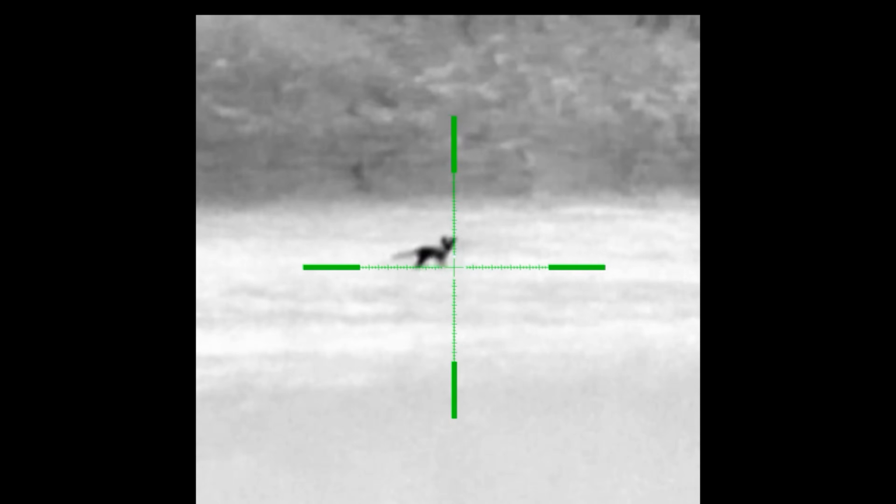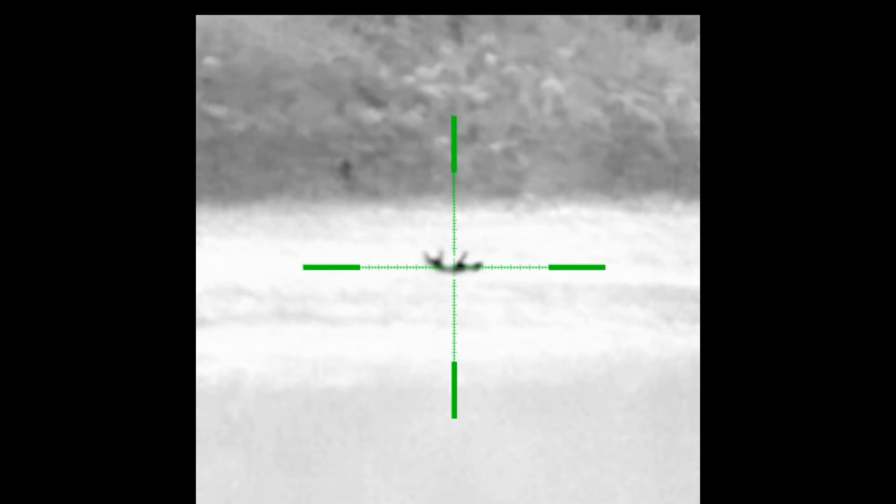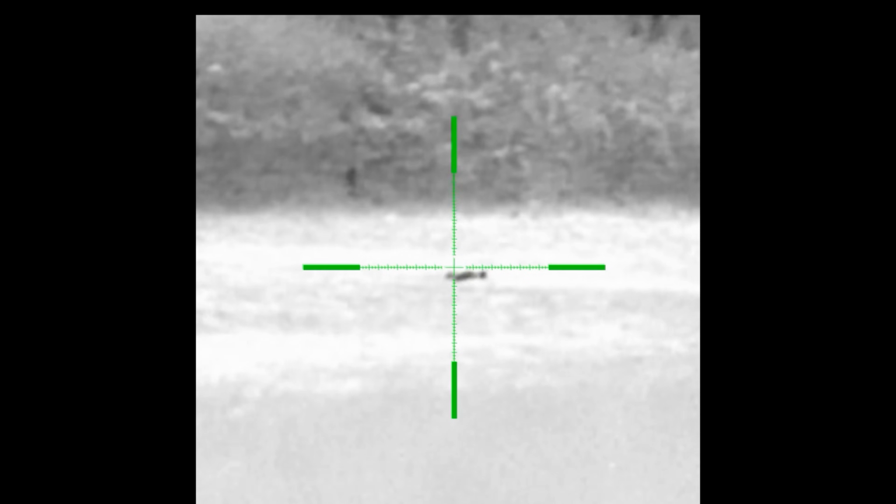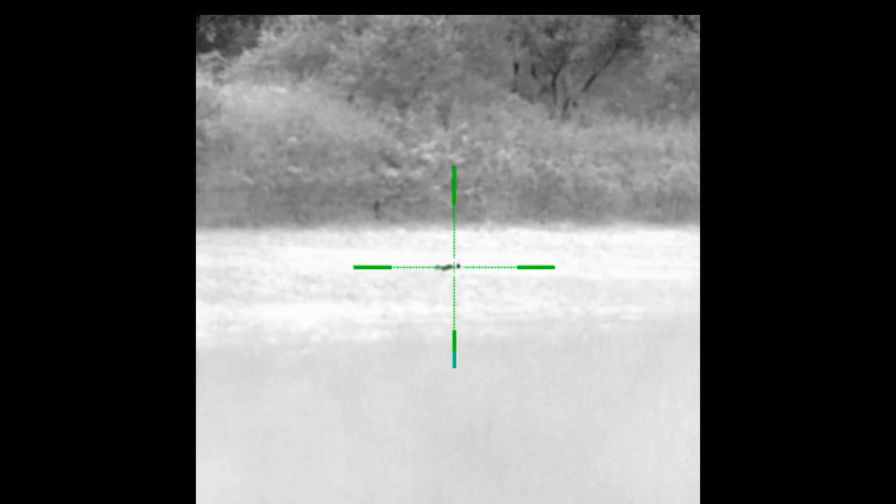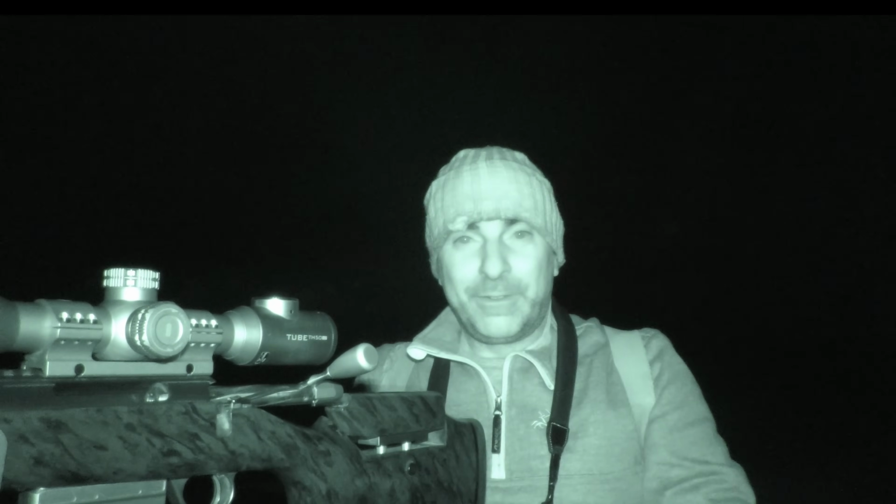Hey! Another one down. So within half an hour of being out, 3 foxes all in the same field.